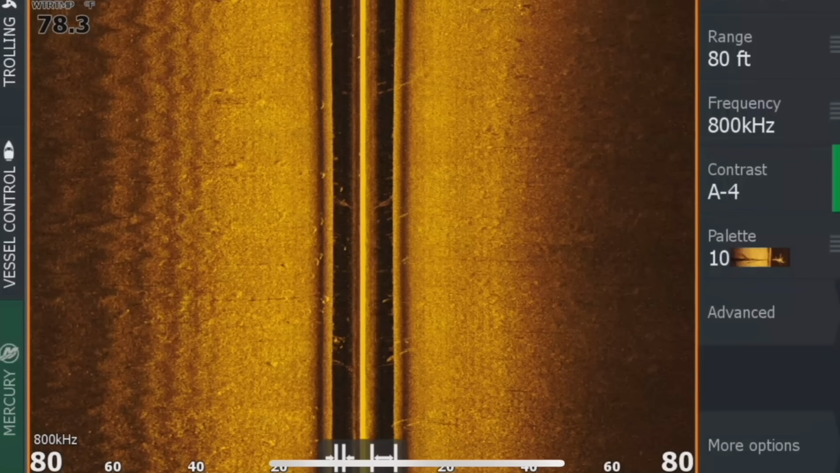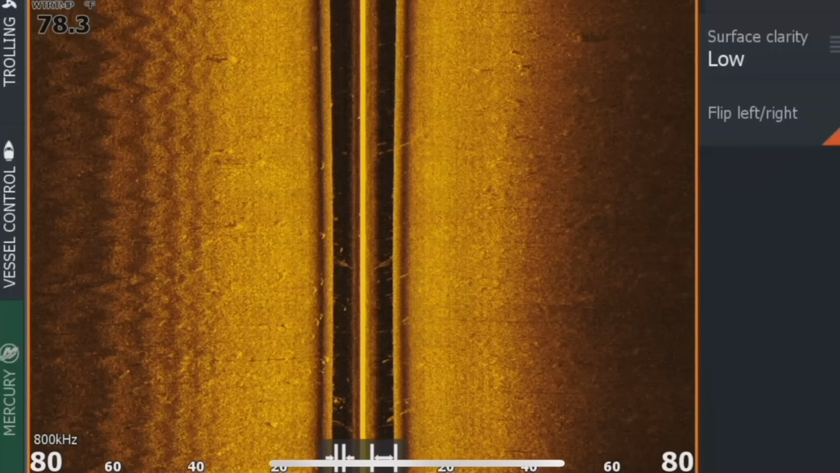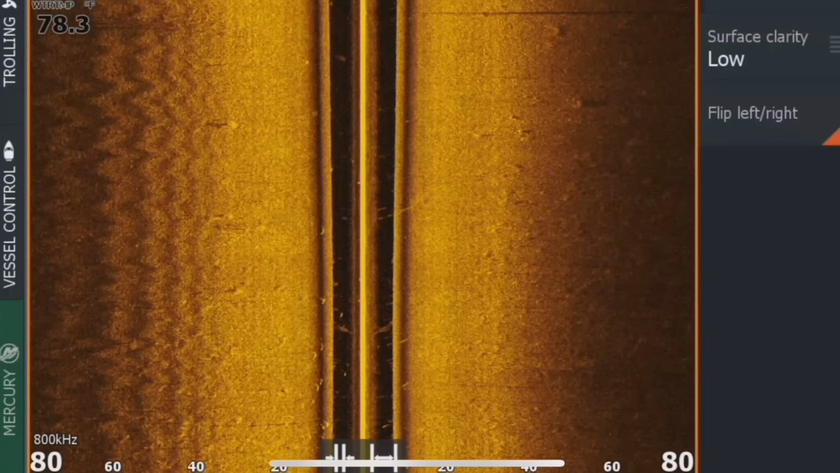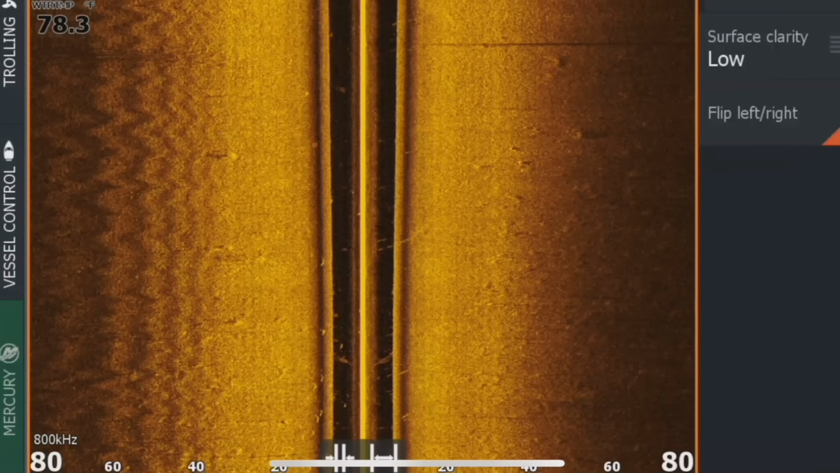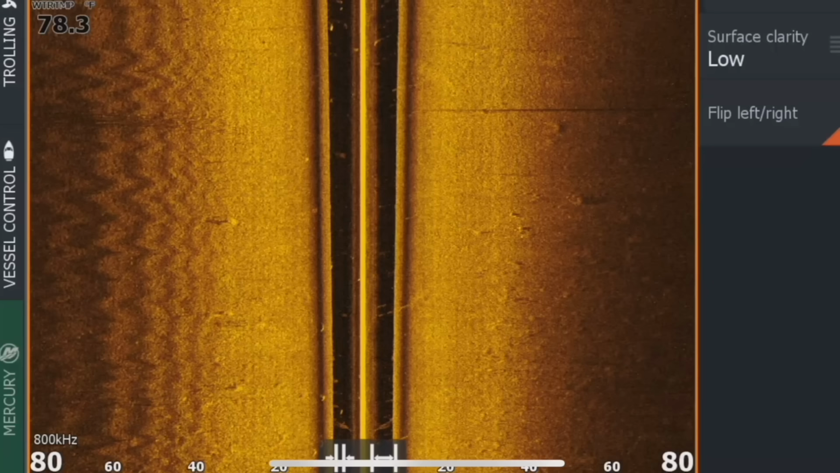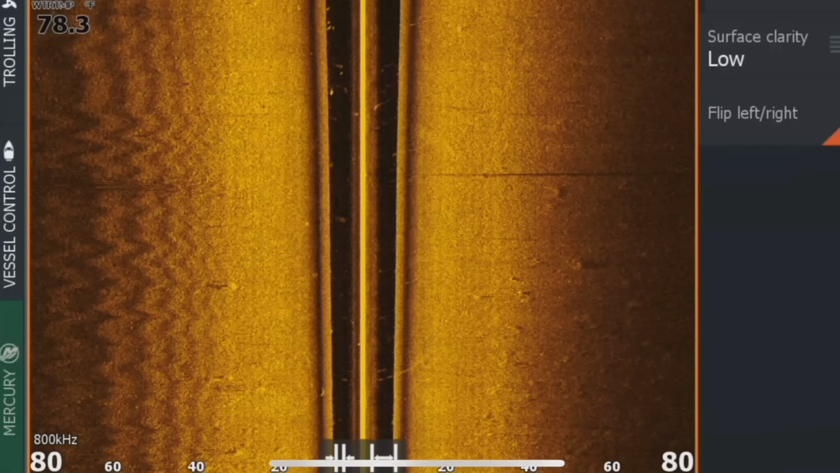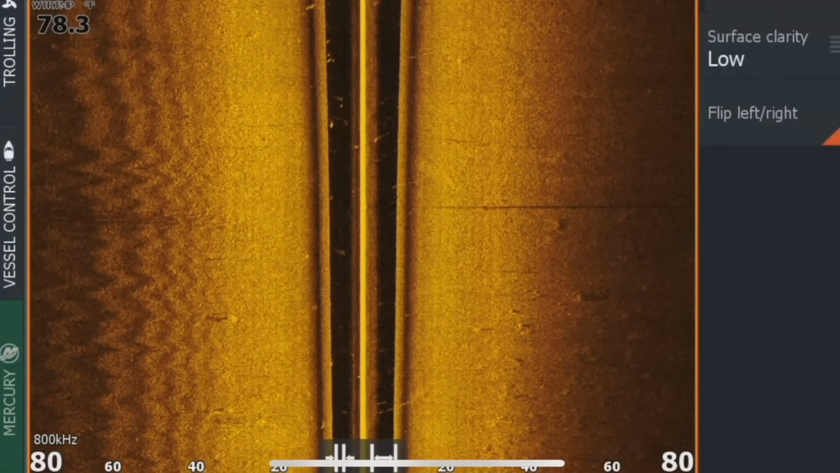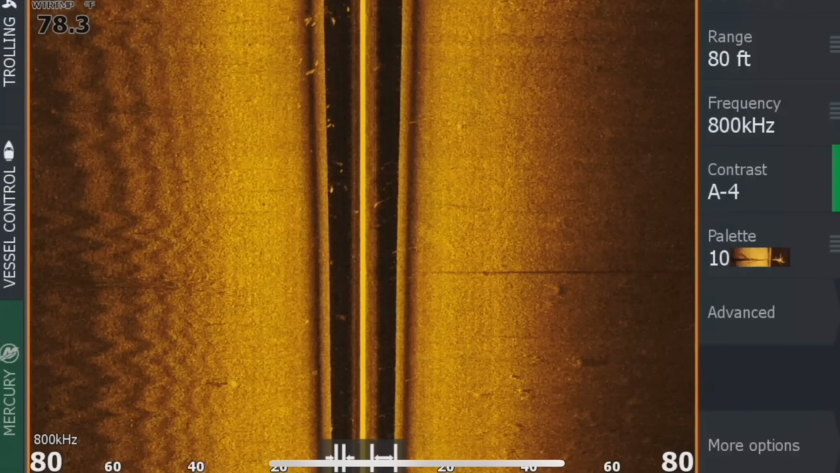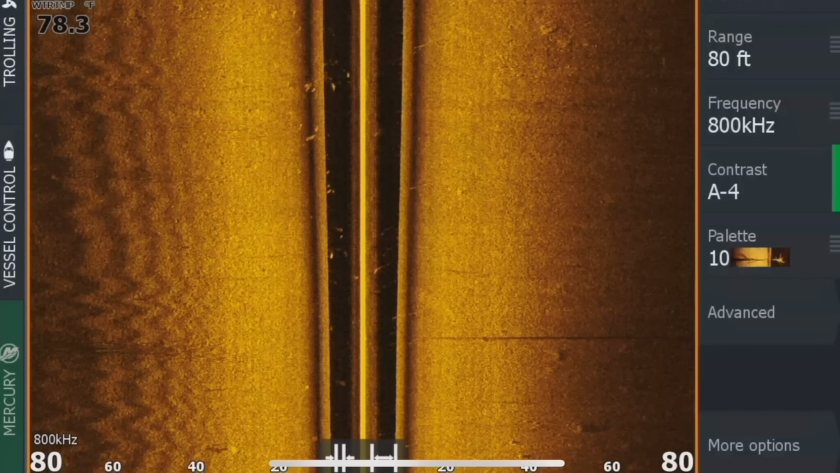Then if you go into advanced here, I flip my left and right because my transducer on my boat is actually mounted backwards, so it's up underneath my hull. I can show you a little shot of that right here. Put that up underneath my hull backwards, so you have to flip left and right so it's actually showing you the right direction, but that just keeps it so you don't rip the transducer off your hull back there. Surface clarity, I keep that on low, and that's it. So then in here, you have three things that are very, very important: your range, your contrast, and your frequency.